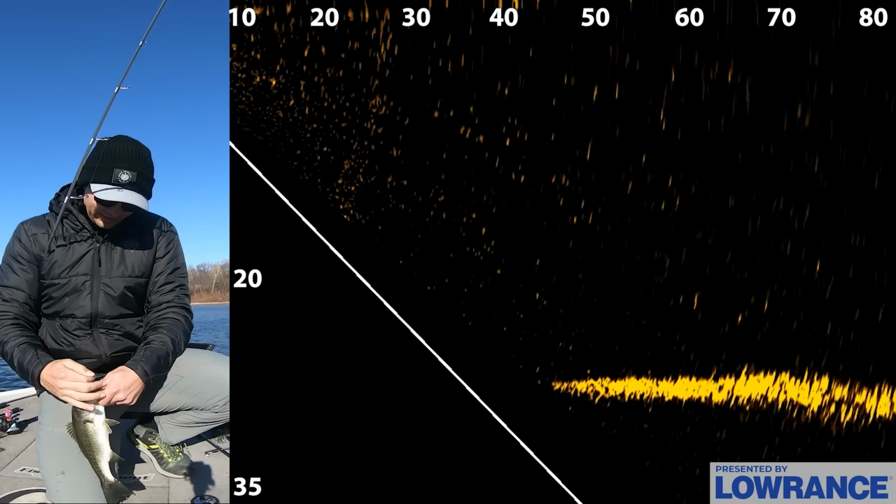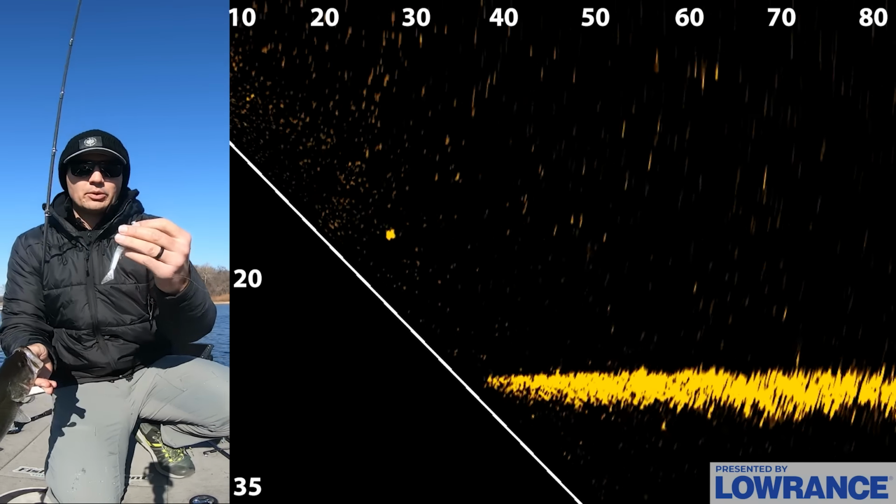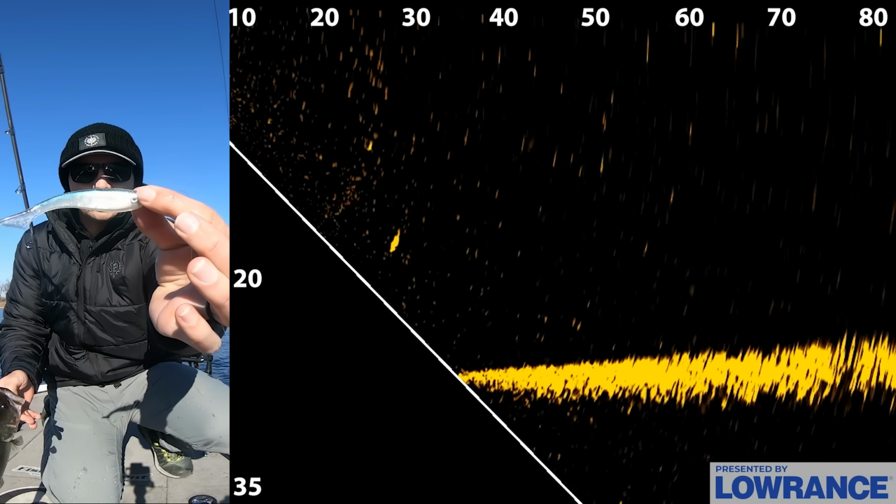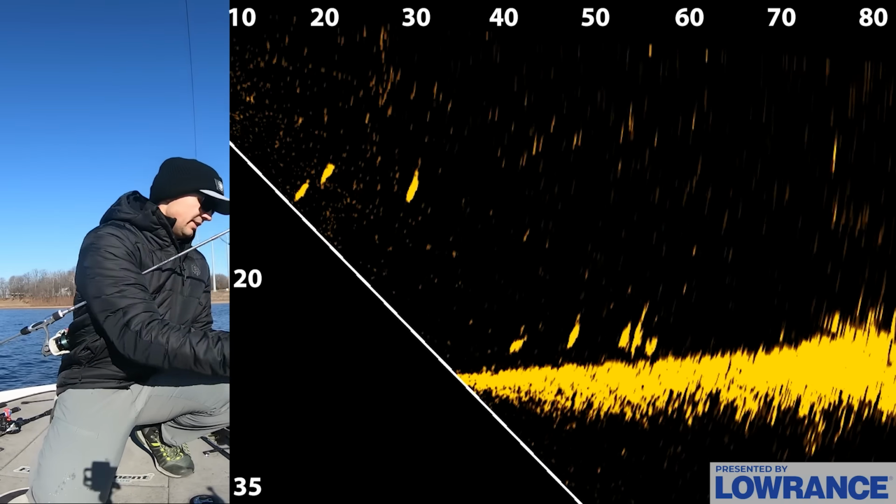First one on a little prototype bait. We're actually gonna be launching here pretty soon. It's a collaboration with Bass Tricks. It's called the Hover Tricks. And it's on a prototype jig head we have. It's a strolling head. Nice little fish.